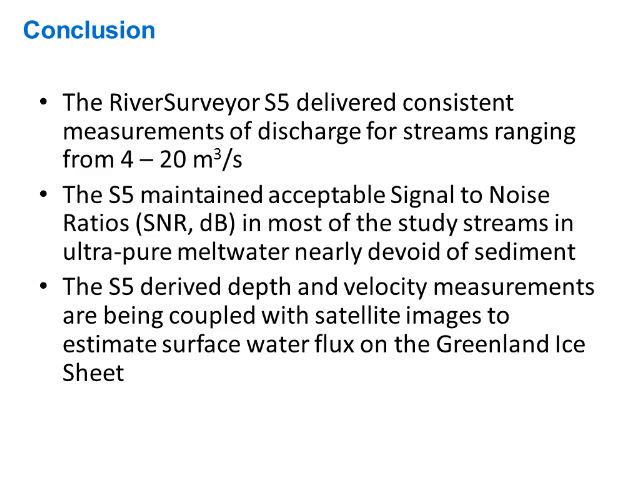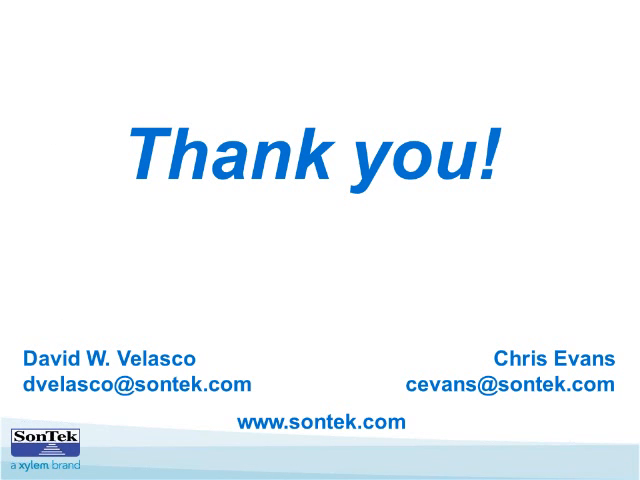The S5, another conclusion that we can certainly draw is that the S5 derived valid depth and velocity measurements. This data is being coupled, as part of the research that these researchers are doing, with other satellite images to estimate the overall surface water flux on the Greenland ice sheet, which obviously has strong repercussions for climate change research.